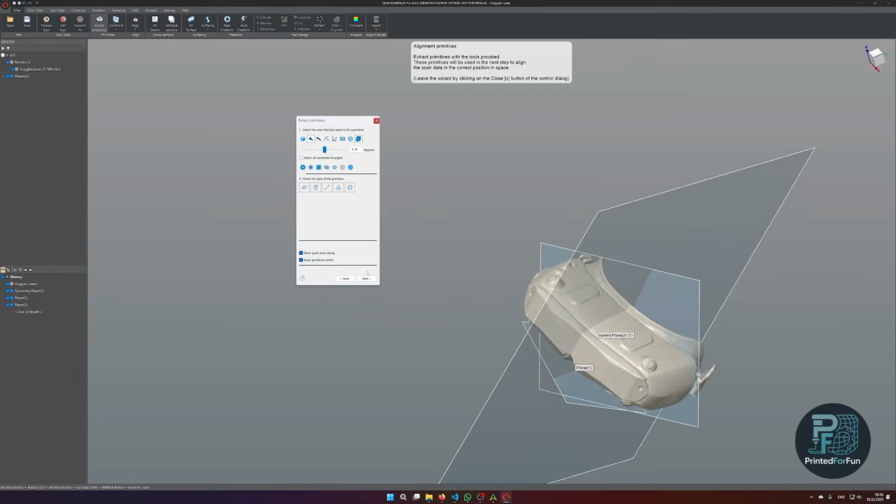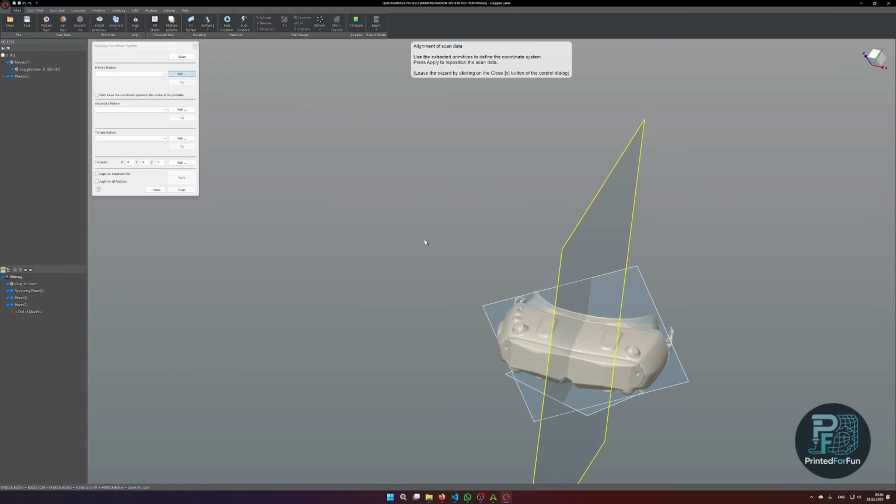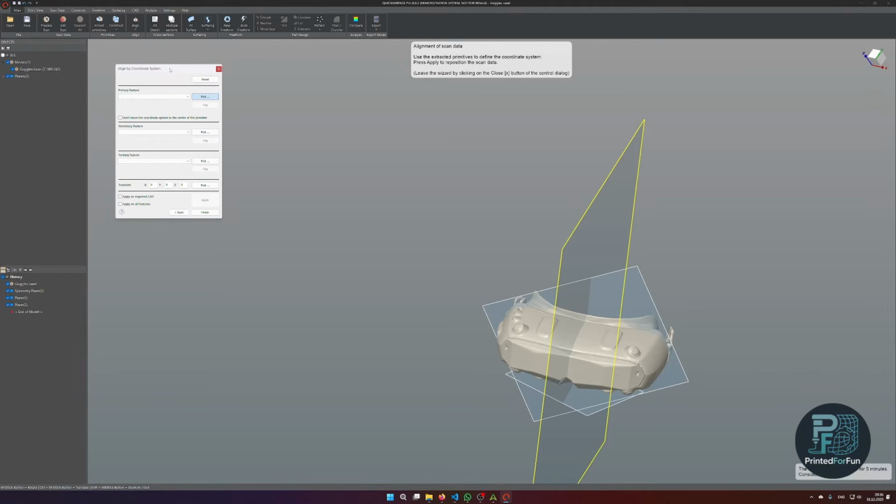I can create it, and now the next step will be the actual alignment. In Quicksurface, you need to pick 3 planes or other features for alignment, and the order, actually, it took me very long to understand it. I'm a bit ashamed of it actually. So the 3 steps are, you first pick the plane that defines the z-axis, then for the x-axis, and then